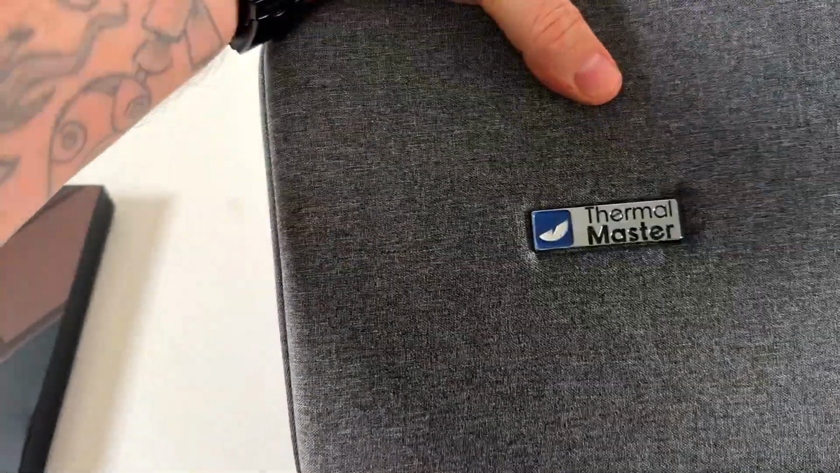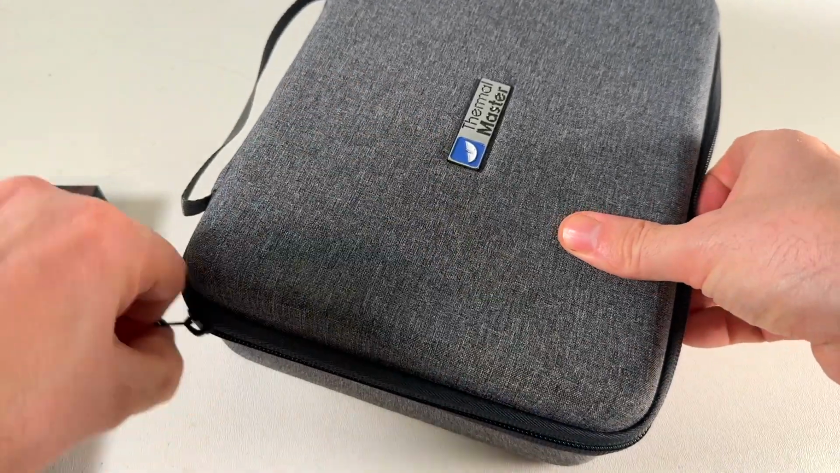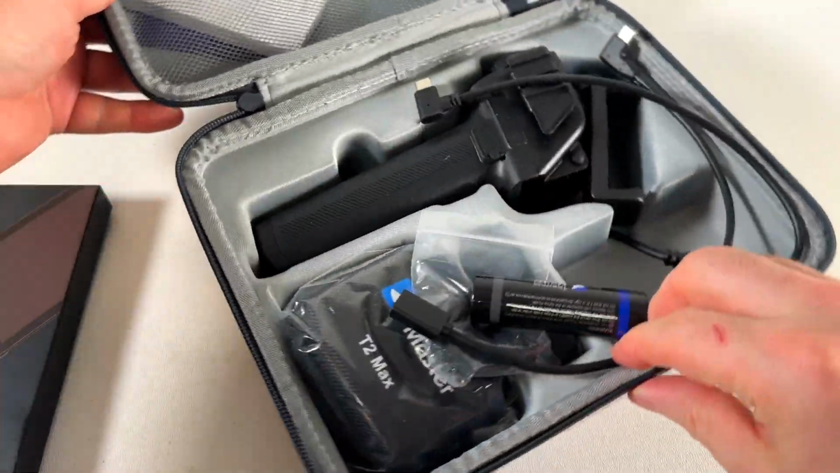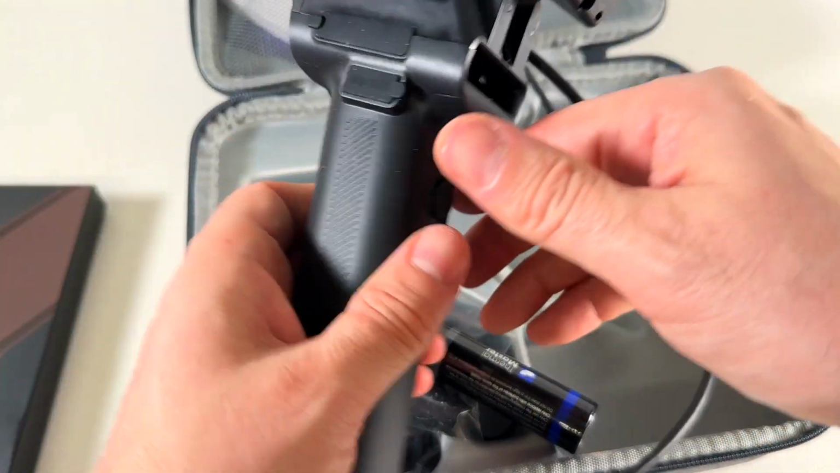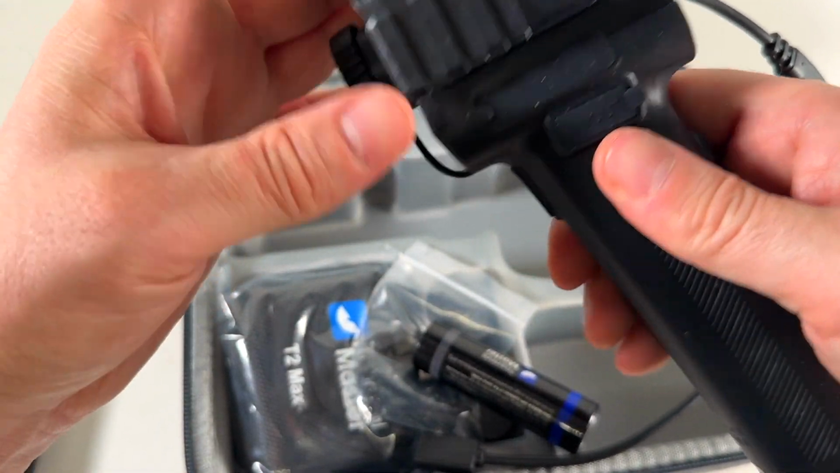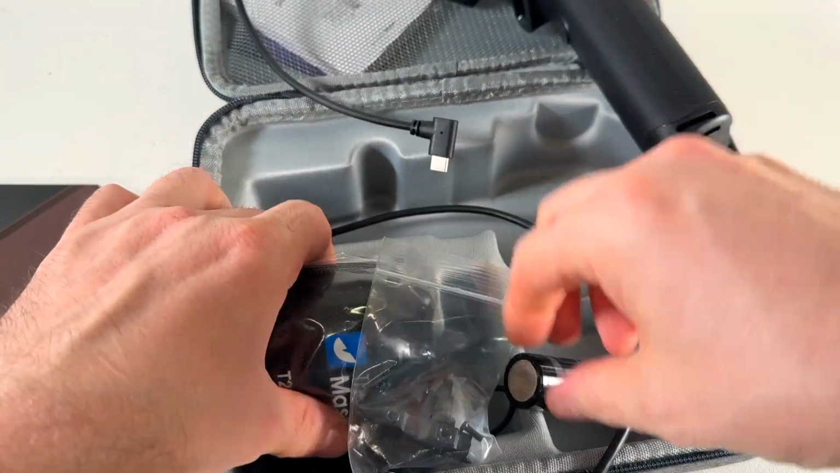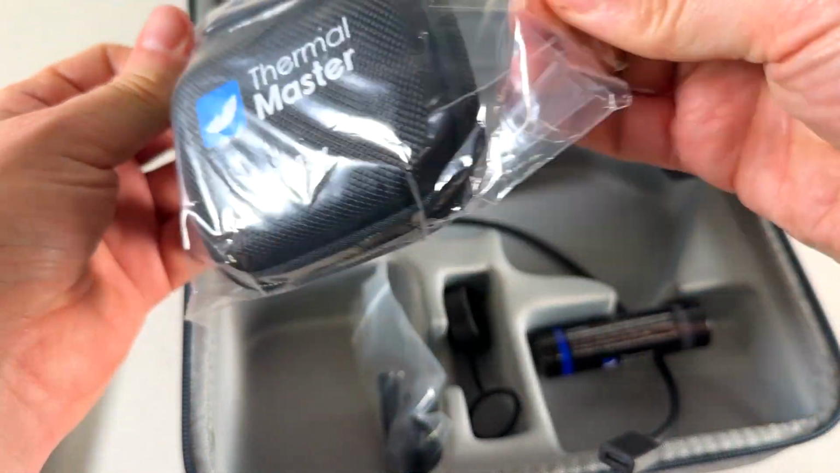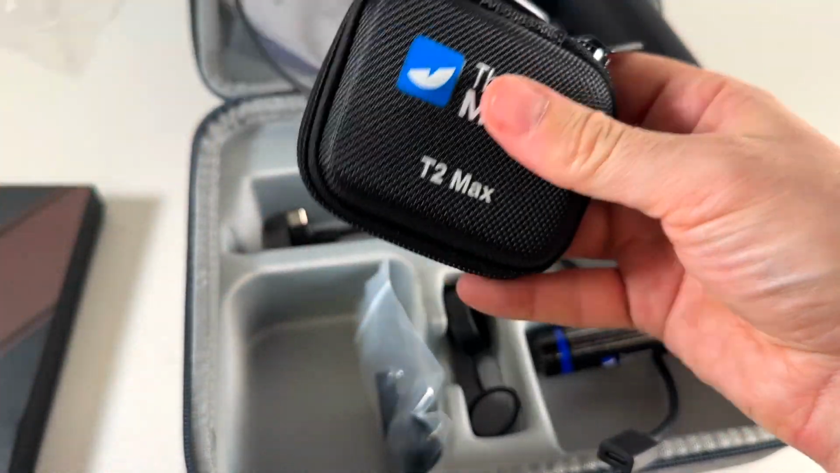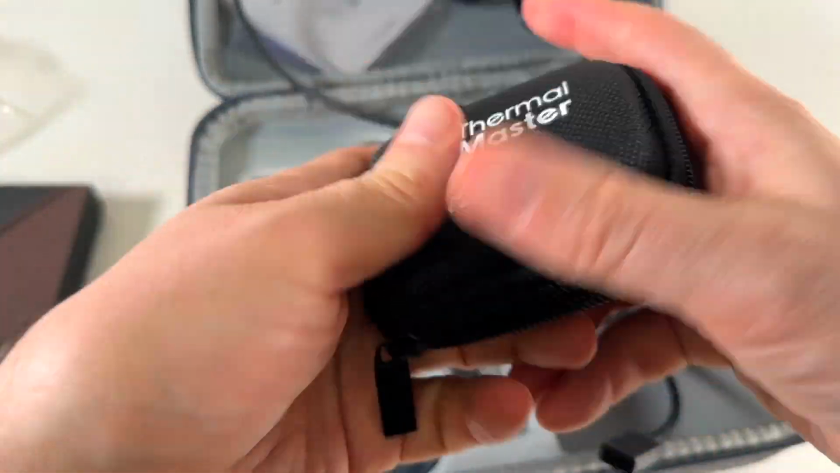And I know there's another mini case for the unit itself. Oh, wow. So here's the grip, the phone mount, pick rails, battery, and the unit itself, the T2 Max, is in this little guy.